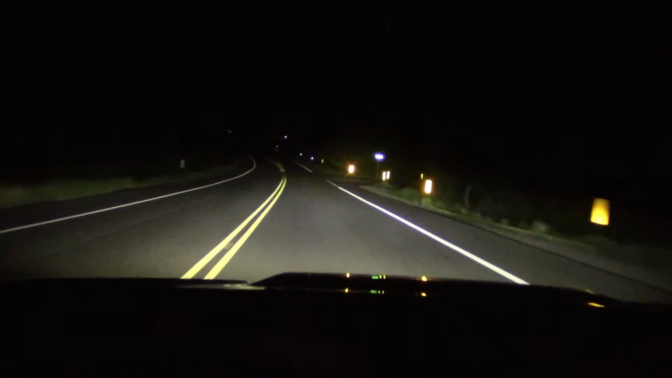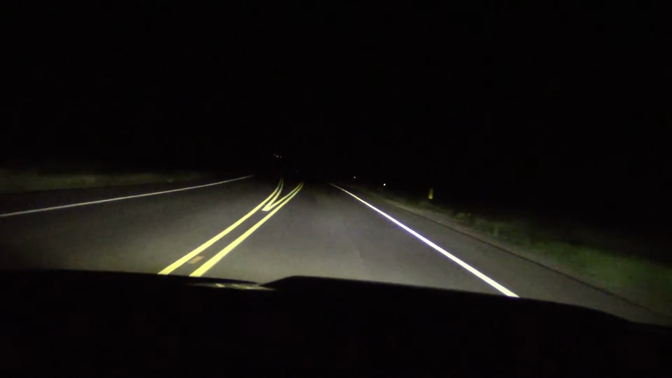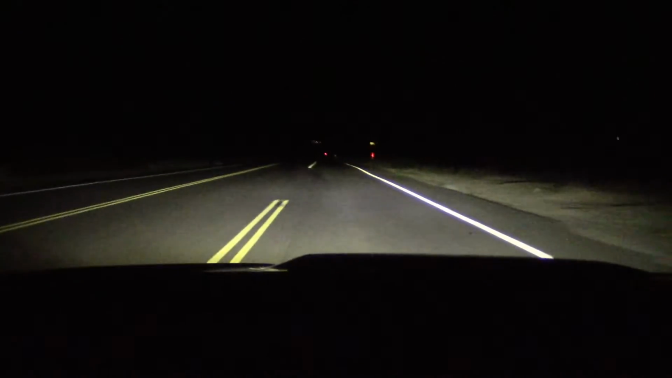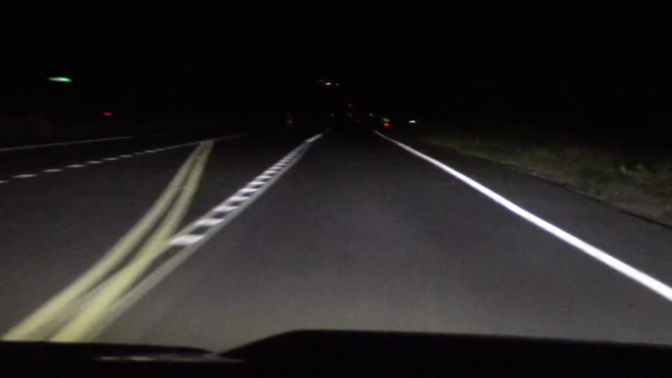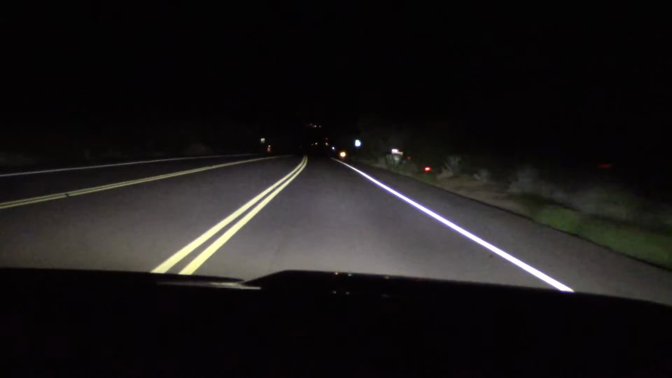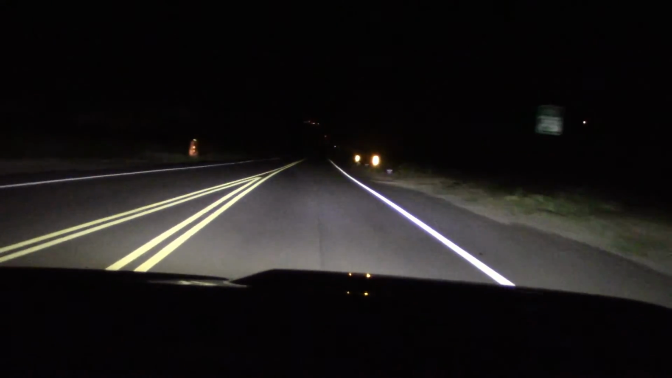The best way to evaluate headlights is to go out in the sticks. Here I've got the high beams on. You can see far away. Go to low beam. Got a bunch of cutoff here, as we can see and saw earlier, but it does a decent job of lighting up the road signs down the way if you're on level ground. High beam, low beam.